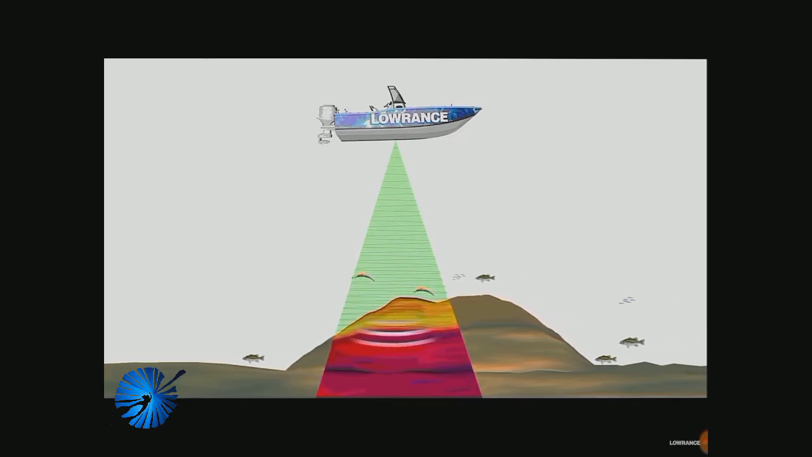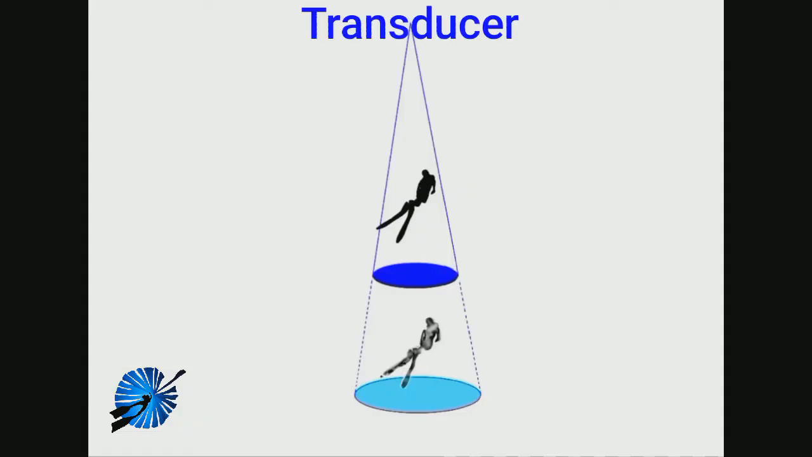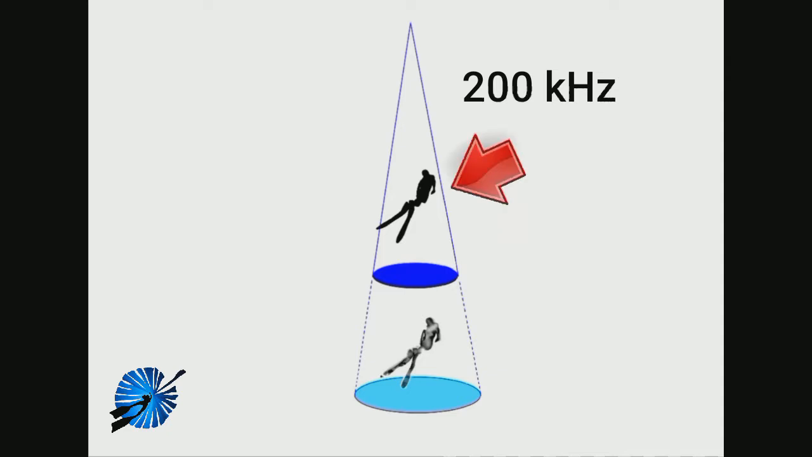A quality sonar system allows for different signals to be sent and recorded. A signal has a set frequency. Understanding how frequency works is very important. A high frequency has a narrow beam and records a very clear image close to the transducer. It unfortunately has very low penetrating power. At greater depths, the image fades or is not as clear.